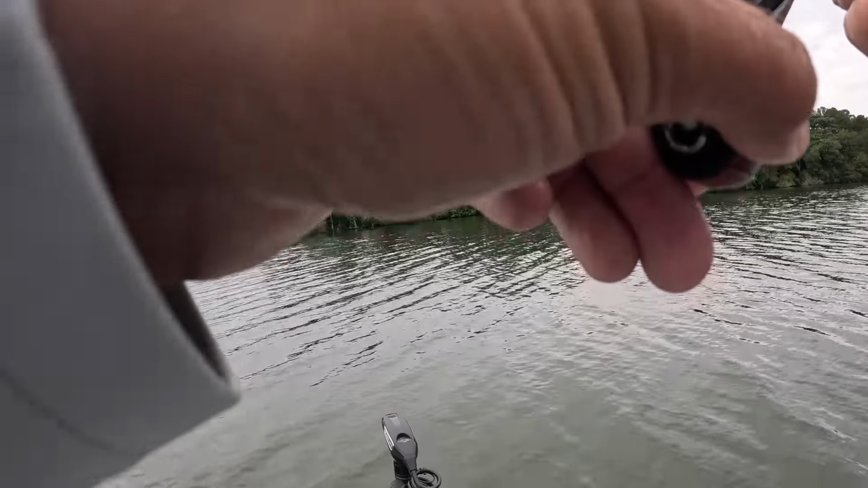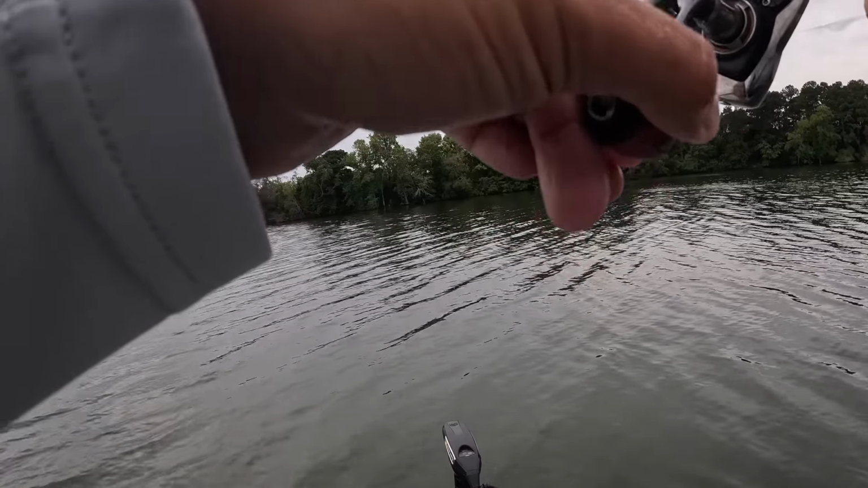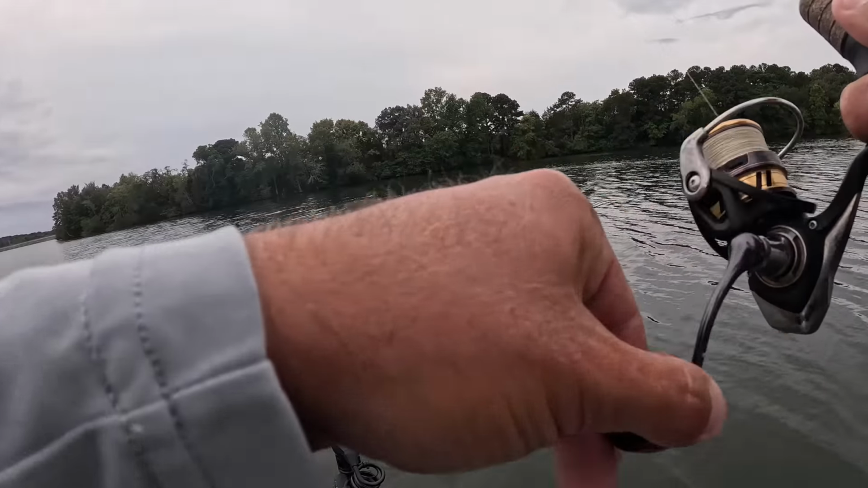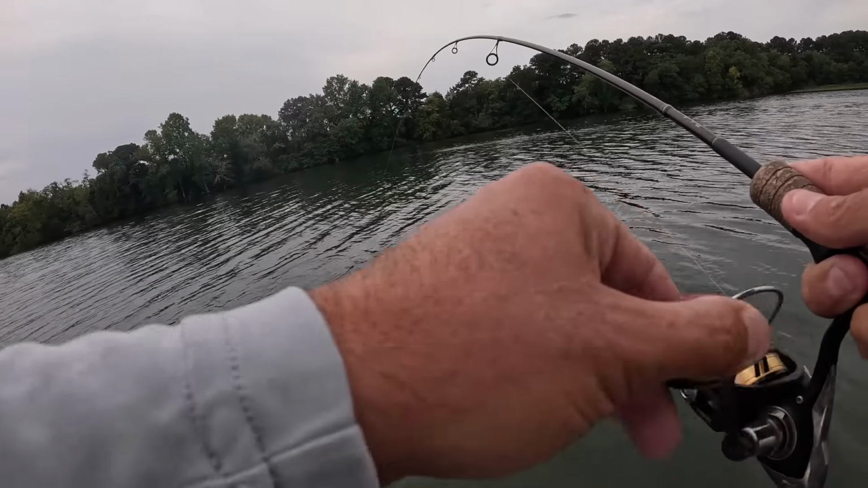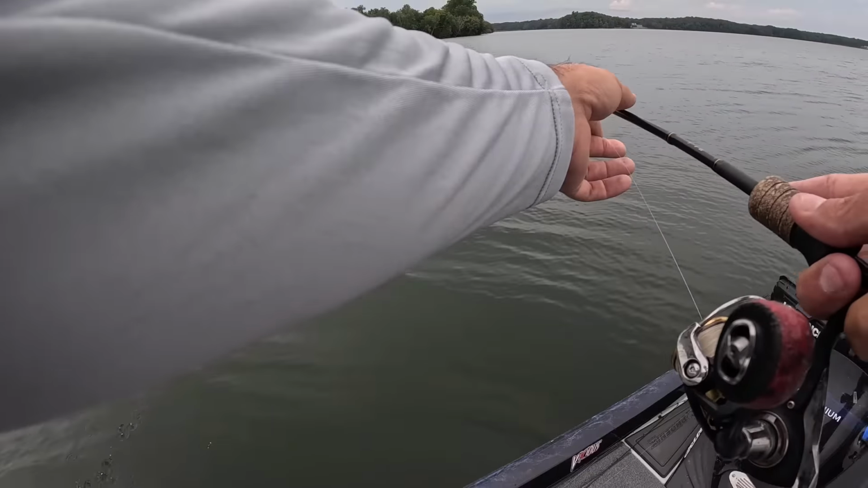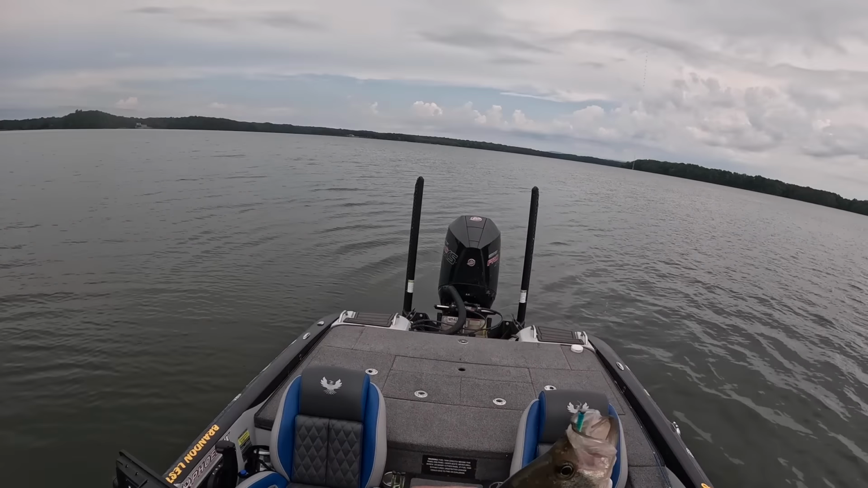There's crappie. There were about 2 or 3 of them chasing it out that time, and I just kept it coming. He got it. He's pulling drag. That's a good one. I'll tell you what, the average size of these fish is really good. Get up in here, baby. Yes, sir.